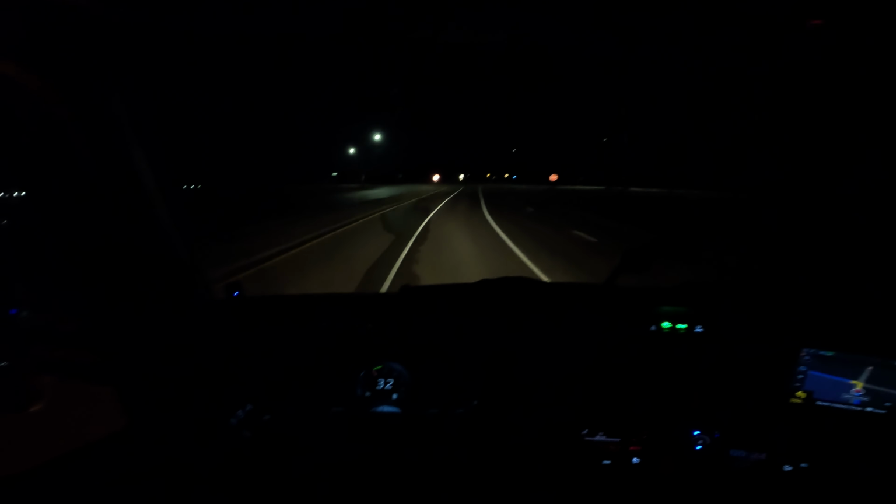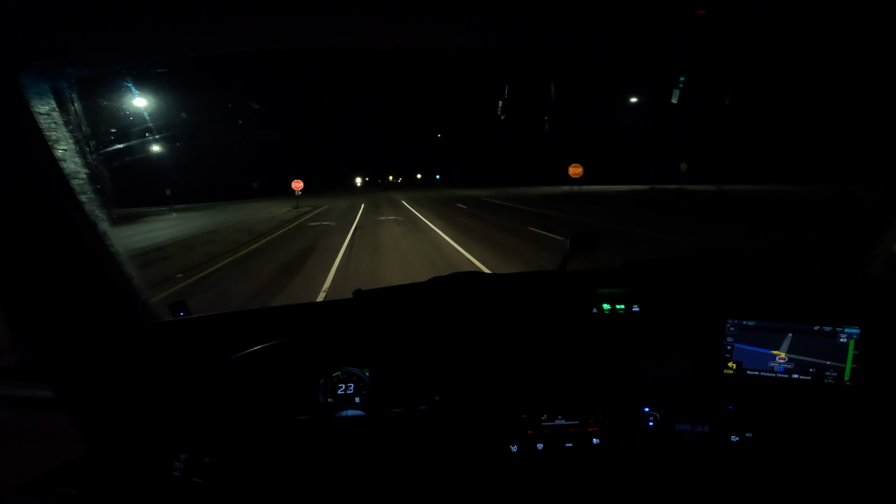They need to put a stoplight here. No traffic that way. No traffic that way.